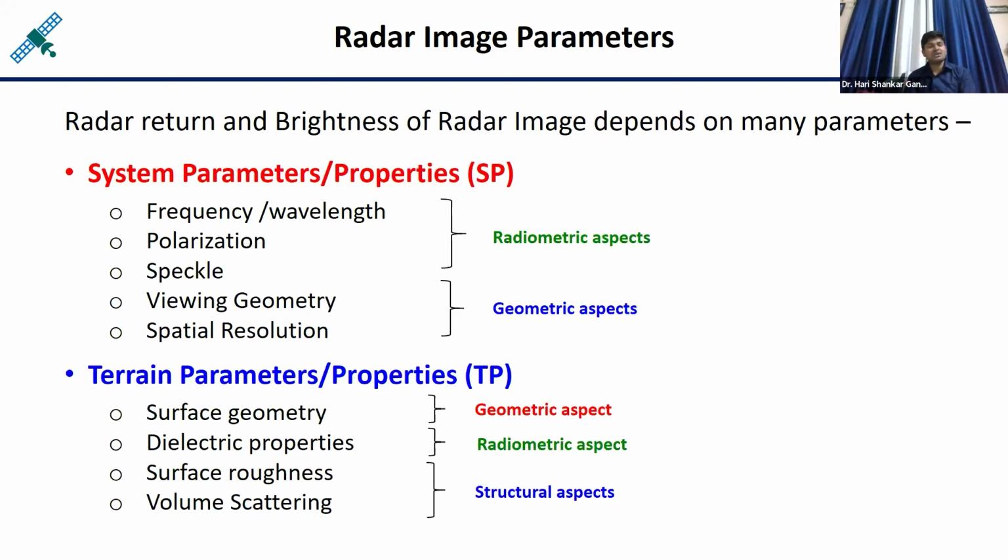If the depression angle is large or small, the beam geometry is changing, meaning how much tilt is there. Based on that, you can identify the effect on the image quality. And then of course the spatial resolution, meaning how long the synthetic aperture you are using, and accordingly the spatial resolutions are changing.